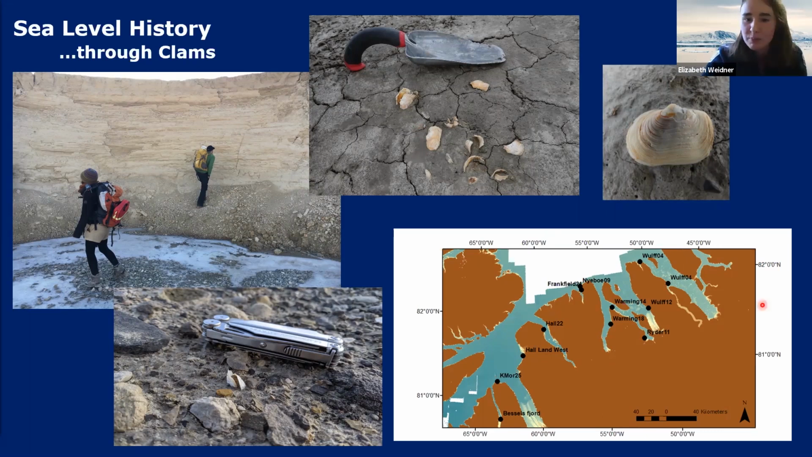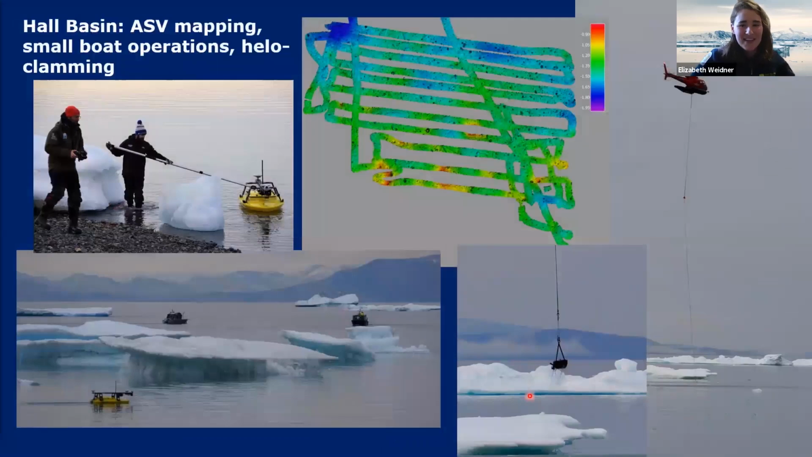And they worked at a bunch of different locations. This is Sherard Osborn Fjord, Victoria Fjord, Petermann Fjord. So they were all over the place. And the one that I wanted to highlight was the Hall Land West site, or the Hall Basin. So they were working here. It was a very shallow basin. So they had all of this help. So it was a really cool day of multidisciplinary science.